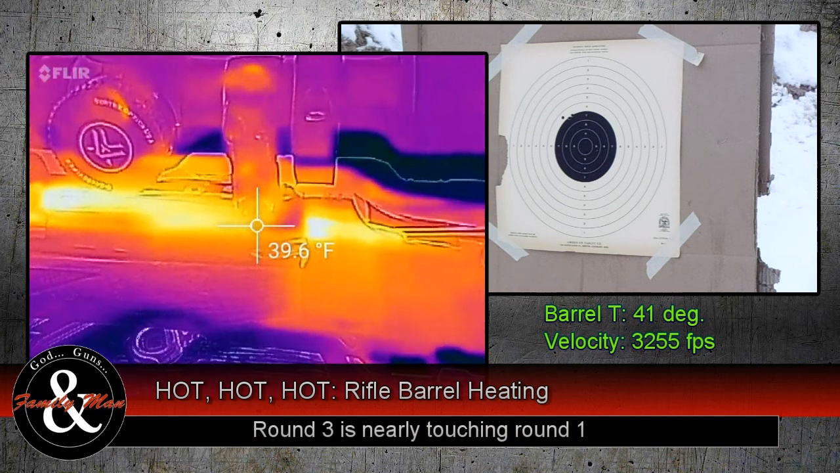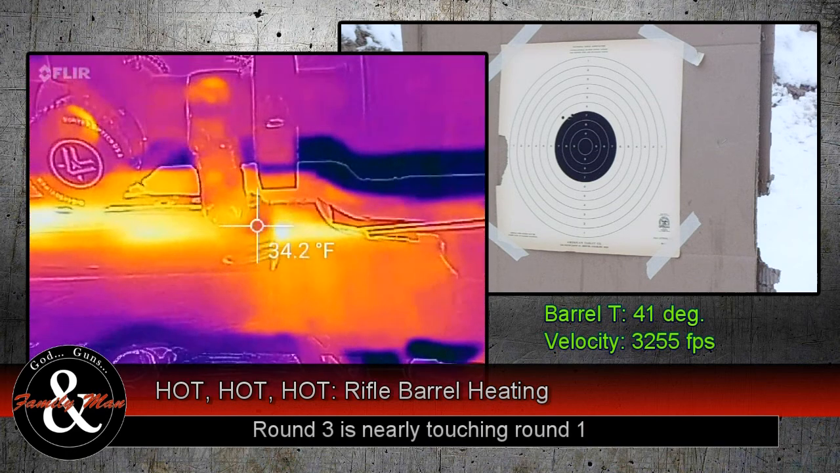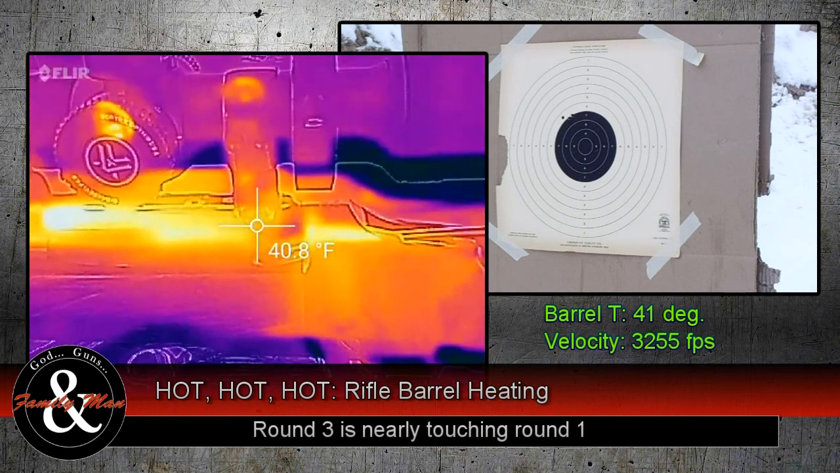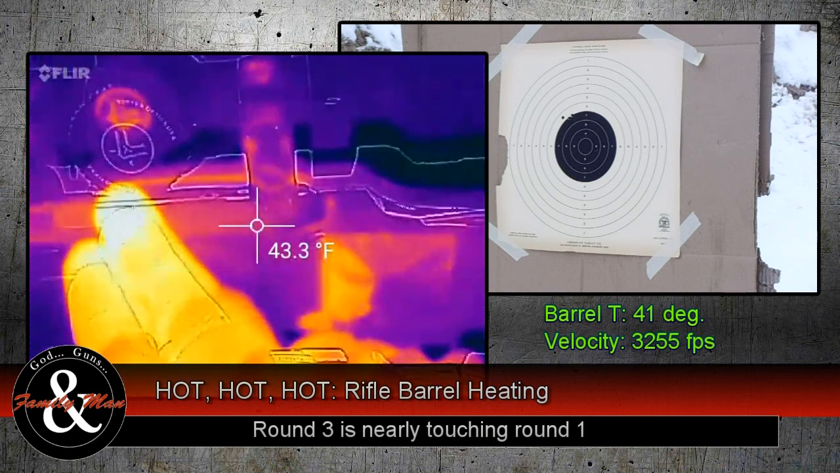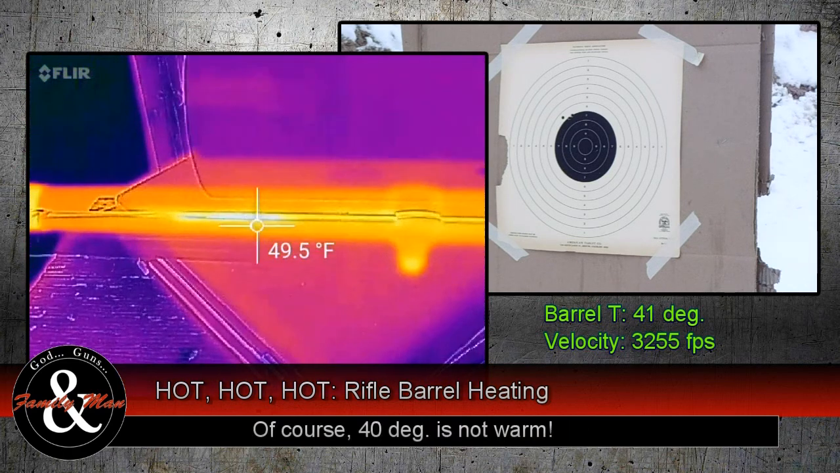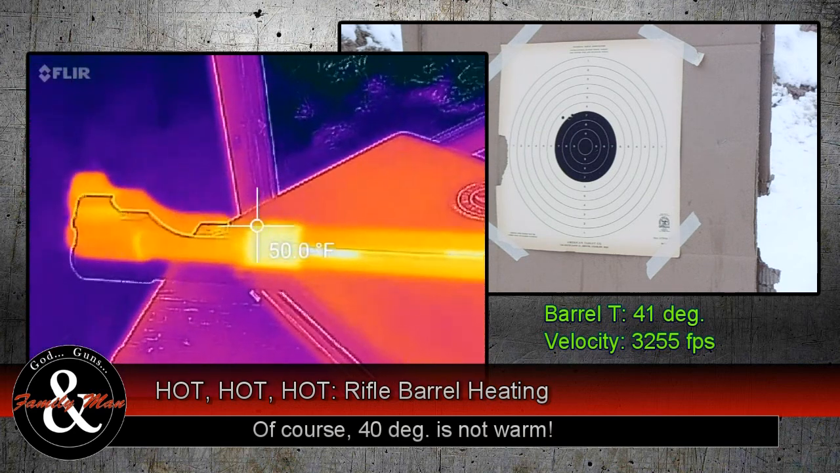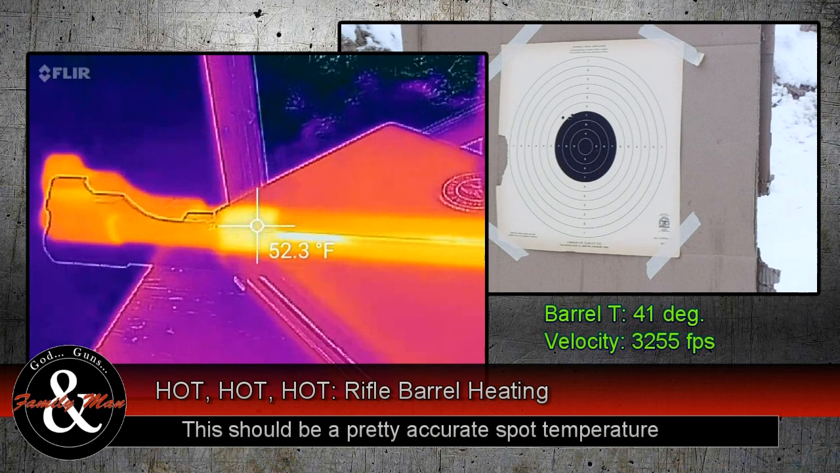Spot temperatures, I'm hitting this right where we put the tape. I'm getting a spot temperature of about 40 degrees. Doesn't feel very warm to the touch. There's the tape on the end. Notice that difference in emissivity there. We can really read that.